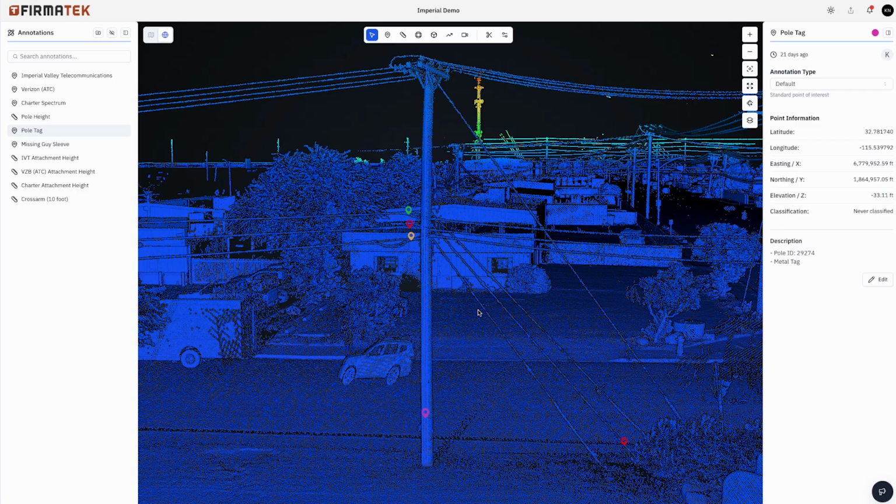And so now what we do is go through and do some manual QC and verification on it. We want to identify who our attachers are. So our top attachment, you can see we are at an attachment height of 23 feet even, and that is Imperial Valley Telecommunications. It is a 48 fiber cable, single cable, meaning it is not bundled. It is lashed together on a 1/4 inch messenger cable. And the support structure connecting it to the pole is a dead end plus a 3-bolt clamp.